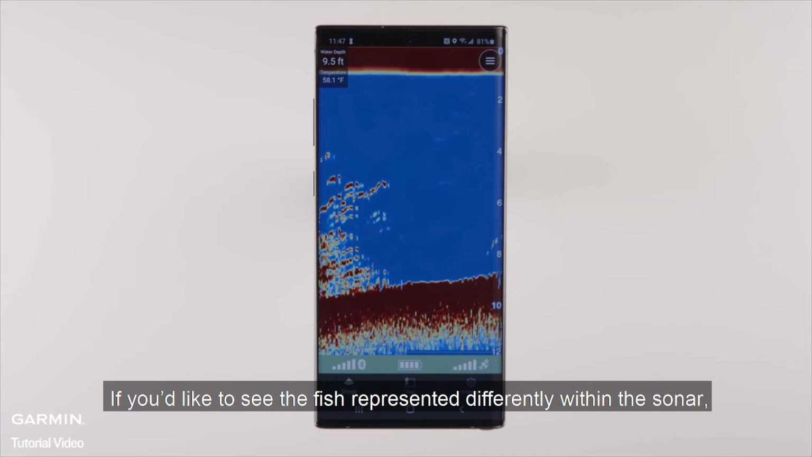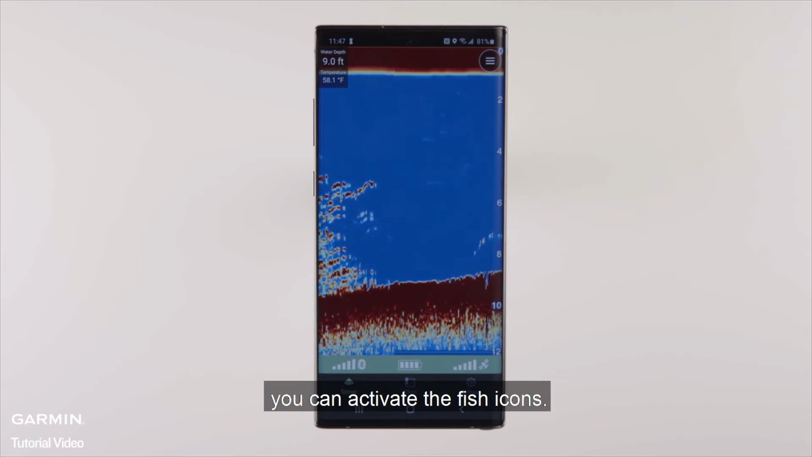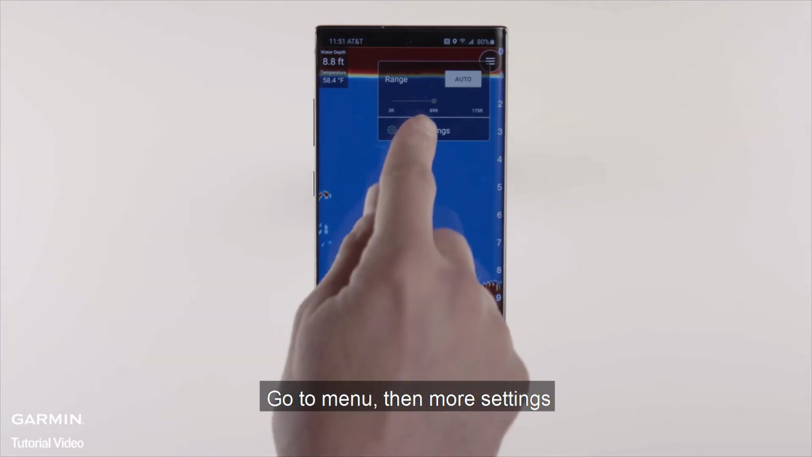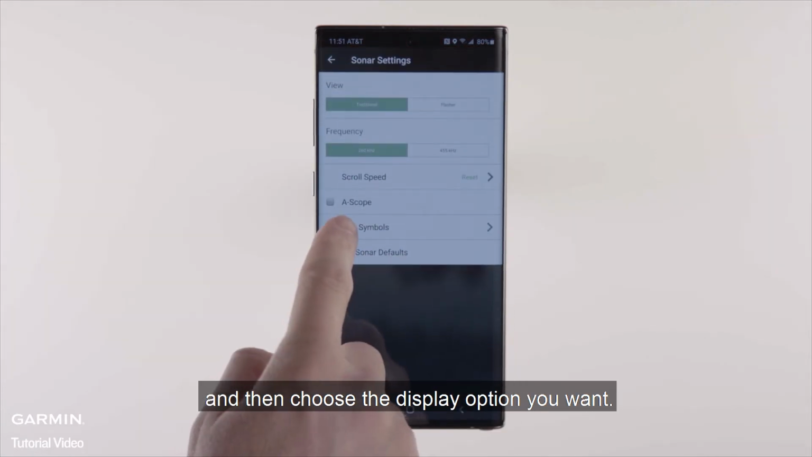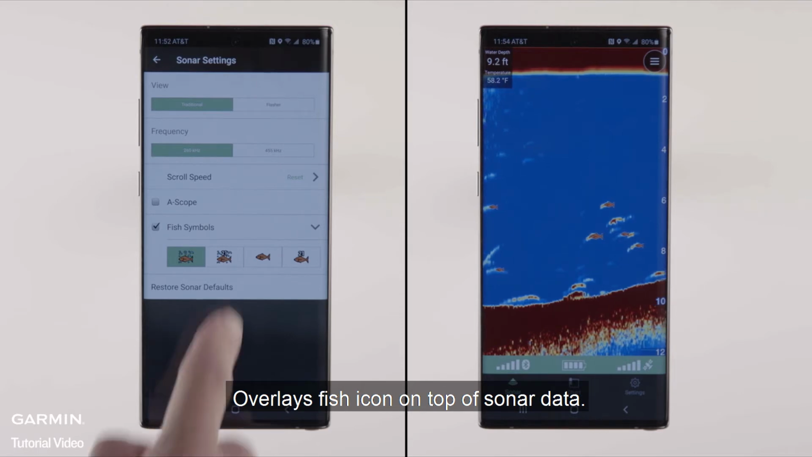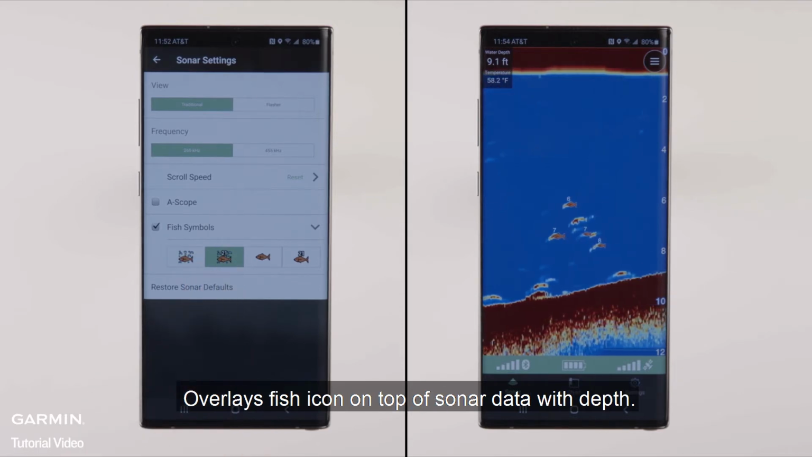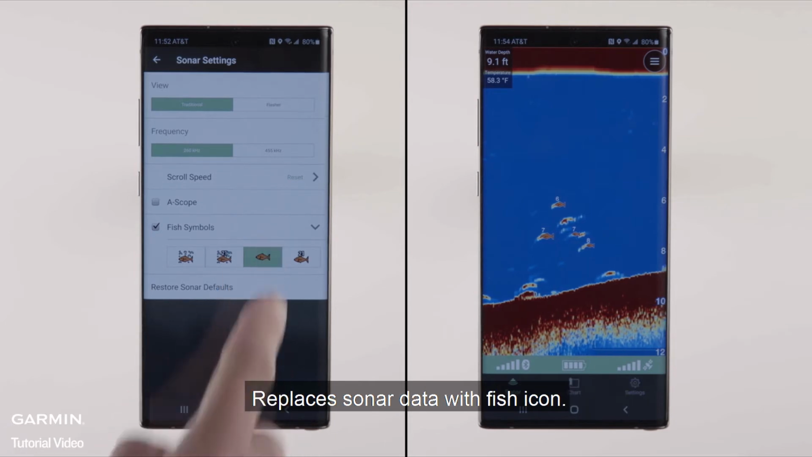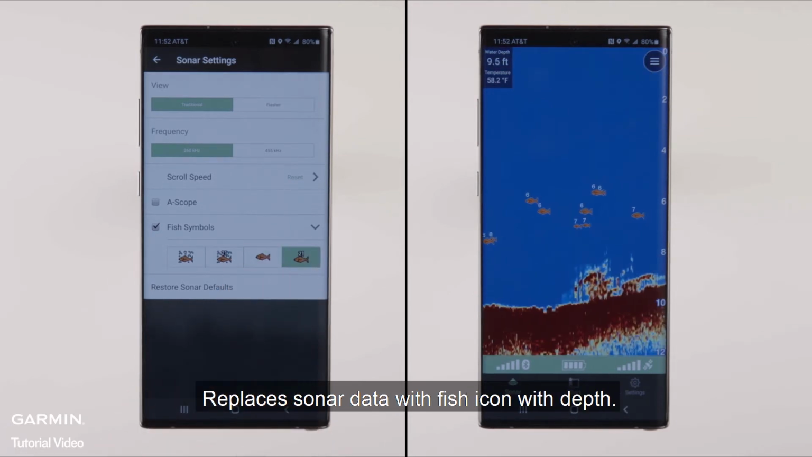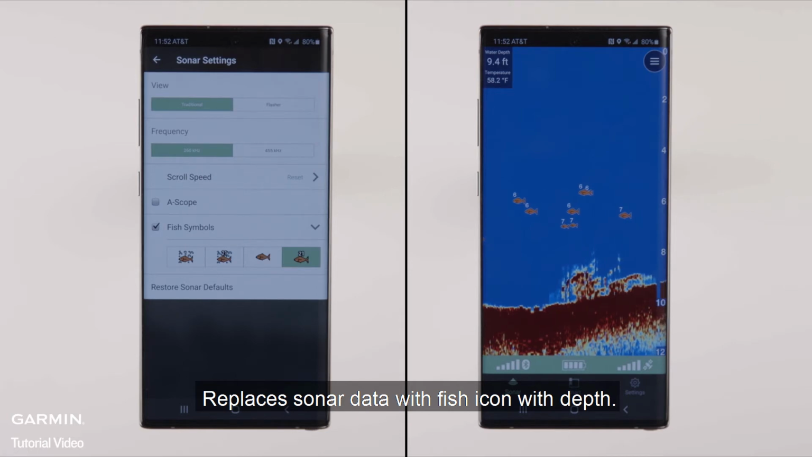If you'd like to see the fish represented differently within the sonar, you can activate the fish icons. Go to Menu, then More Settings, and then choose the display option you want. Overlays fish icon on top of sonar data. Overlays fish icon on top of sonar data with depth. Replaces sonar data with fish icon. Replaces sonar data with fish icon with depth.